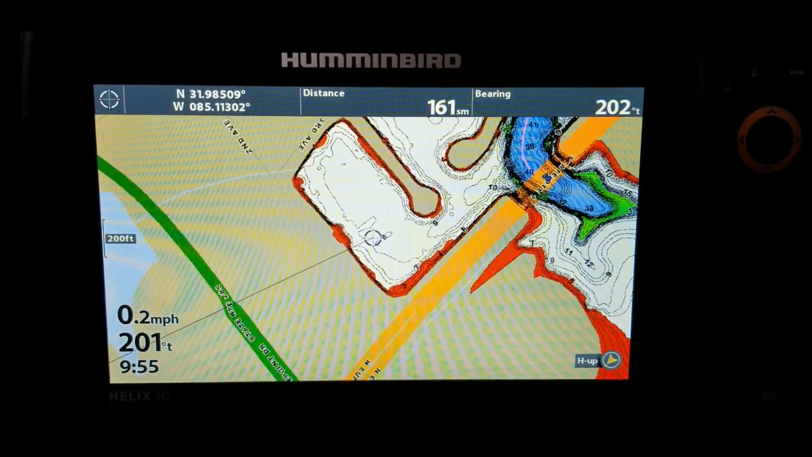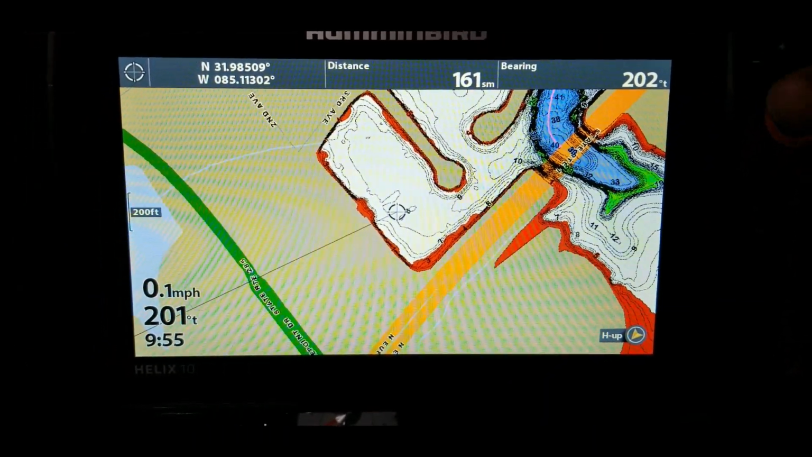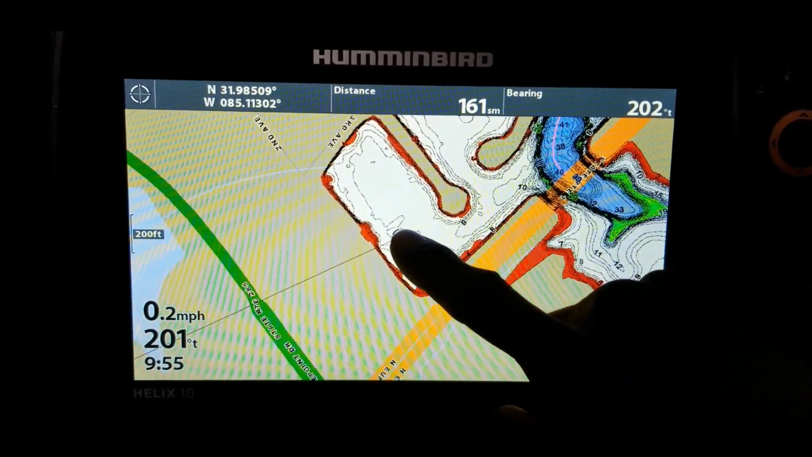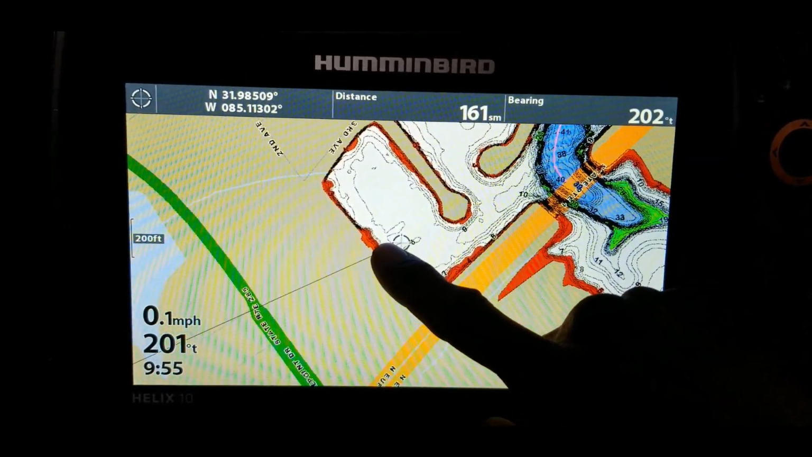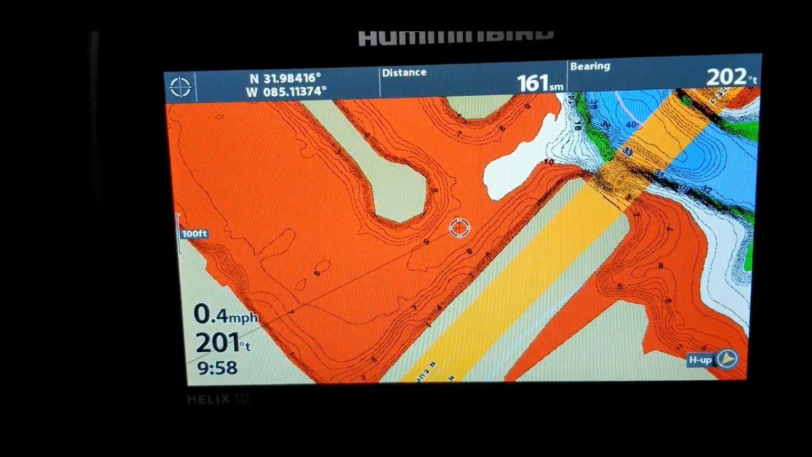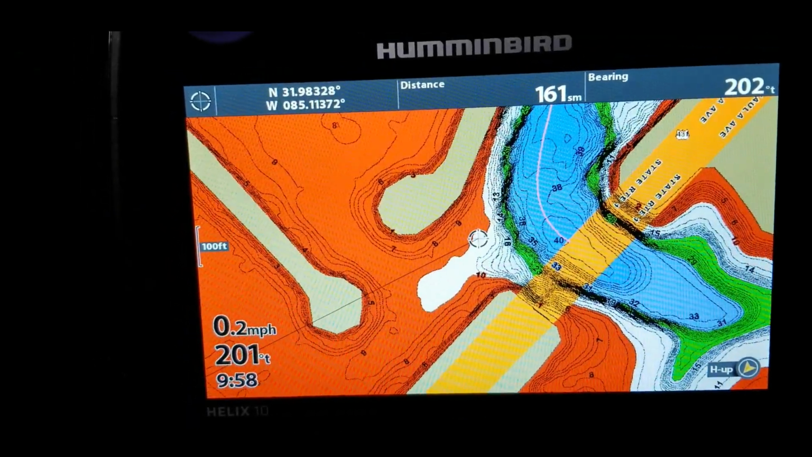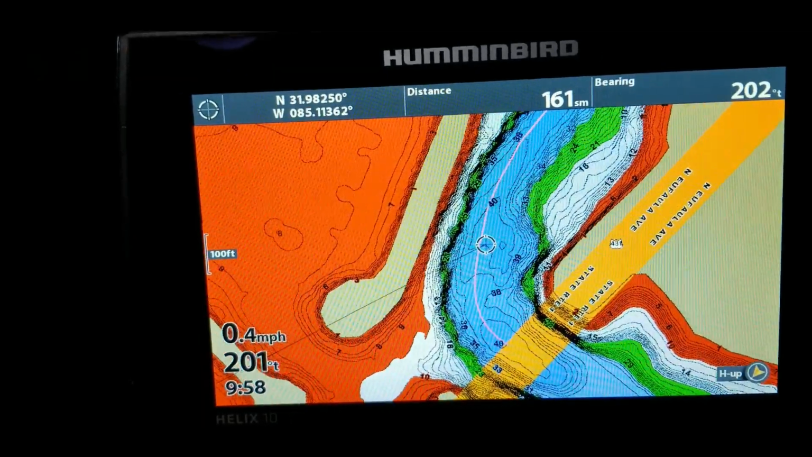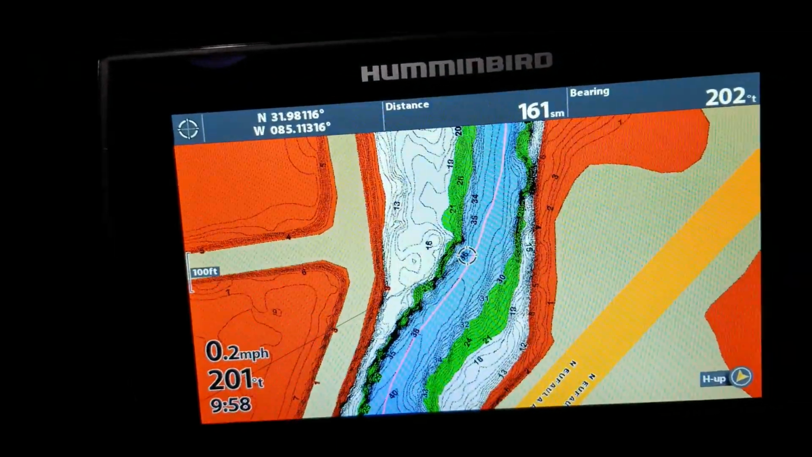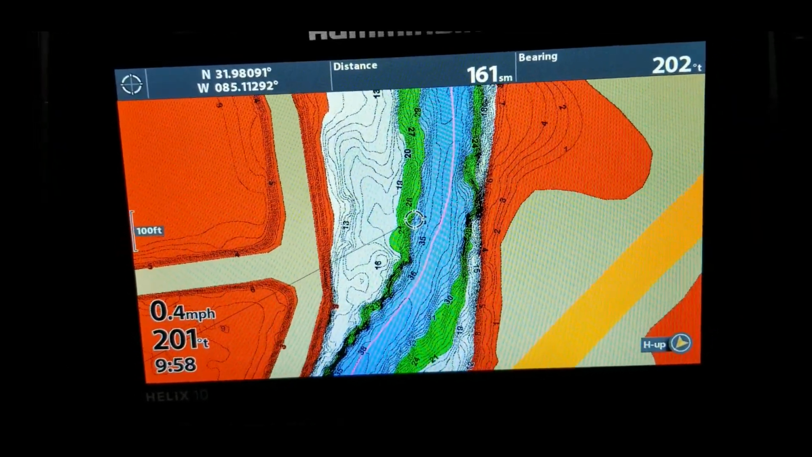All right, guys, so now I have found Lake Eufaula, and I pretty much just zoomed in right where we normally blast off from on this lake. And so now let's just go ahead and start running this lake. And once we get up here, I will show you what makes this lake kind of scary for a lot of people whenever they start trying to navigate it.